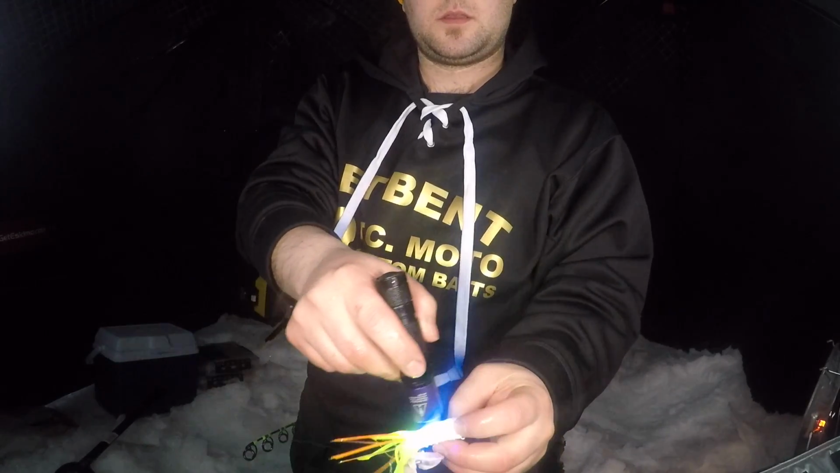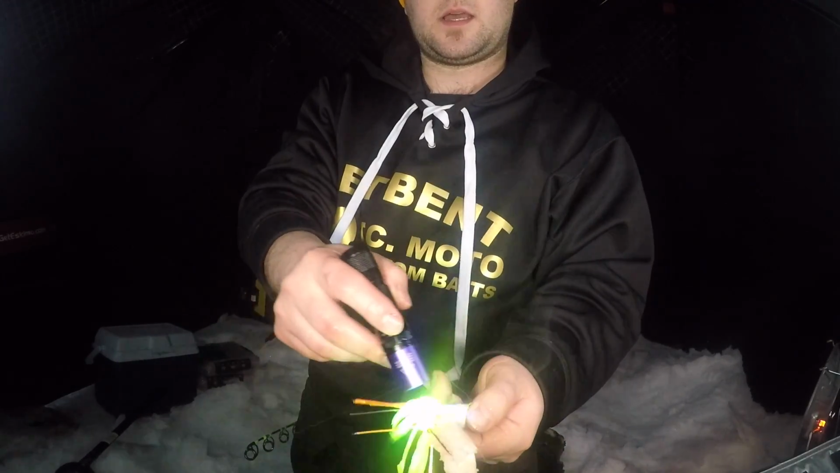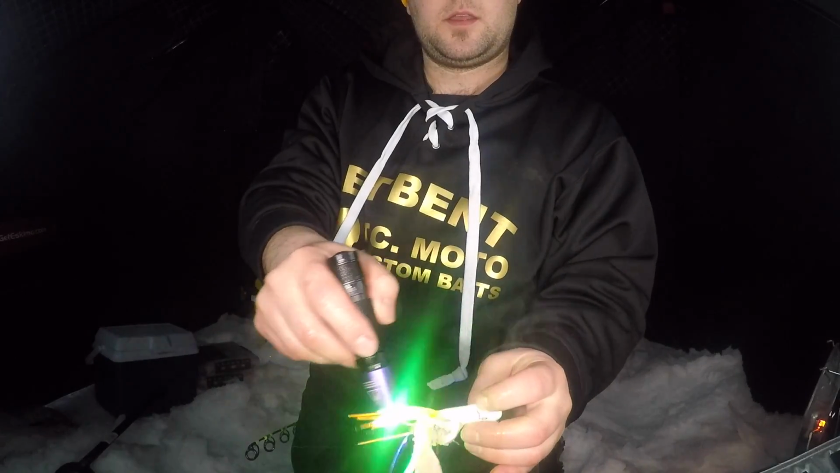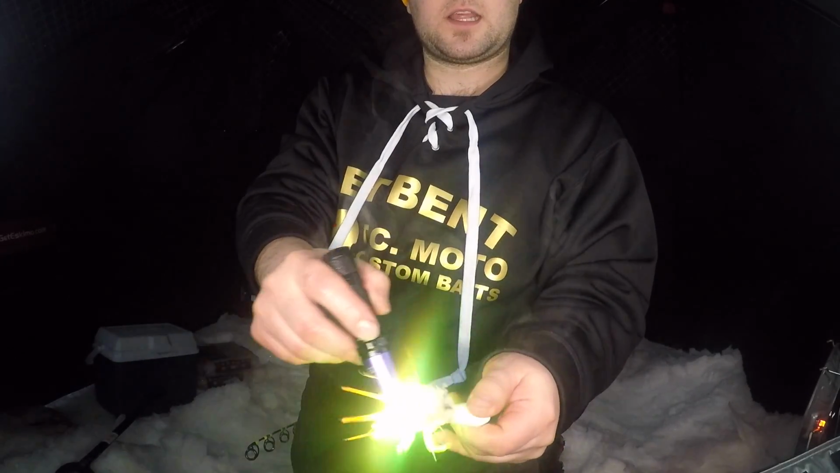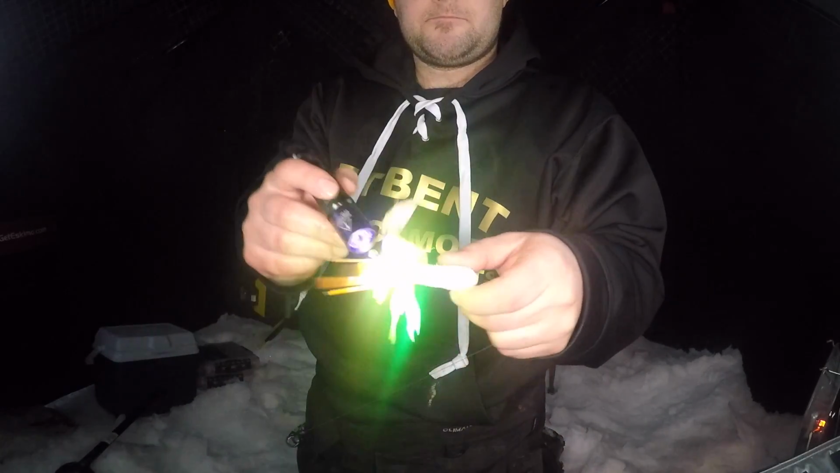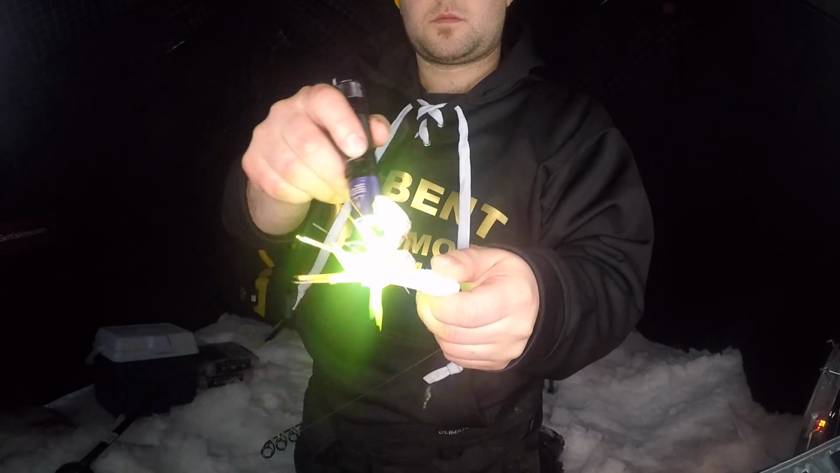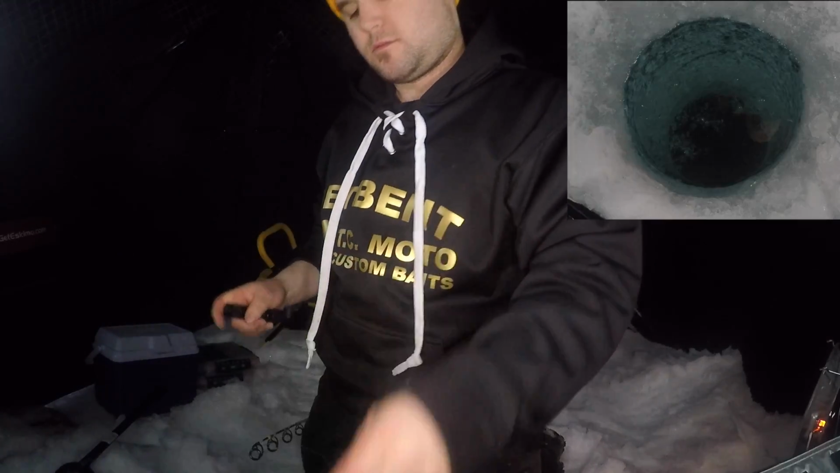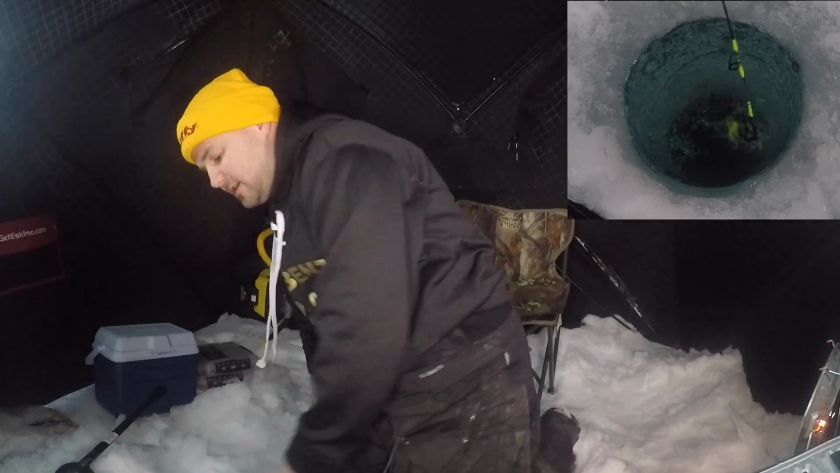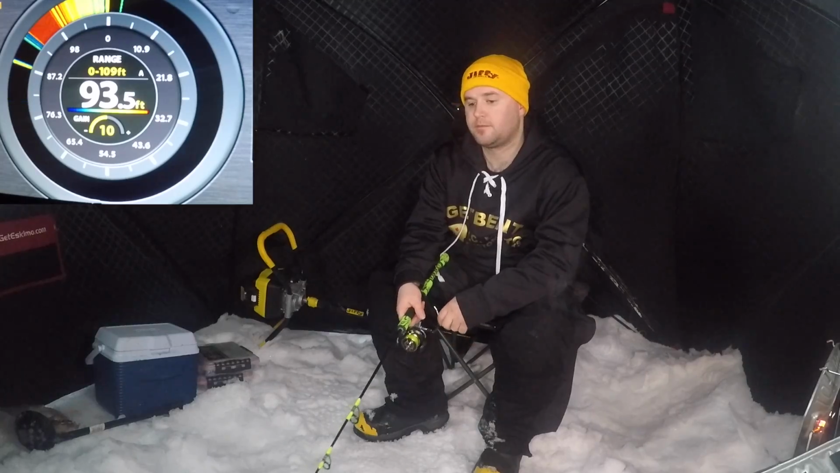So if you give her a quick charge, it'll glow a lot longer down there. It'll look a lot better. Catch more fish. Just a little trick that I use with these hyper glow baits from Moto. Yeah, you can already see it just starting to glow in the hole there. Put her back down there, see if we can get another one.